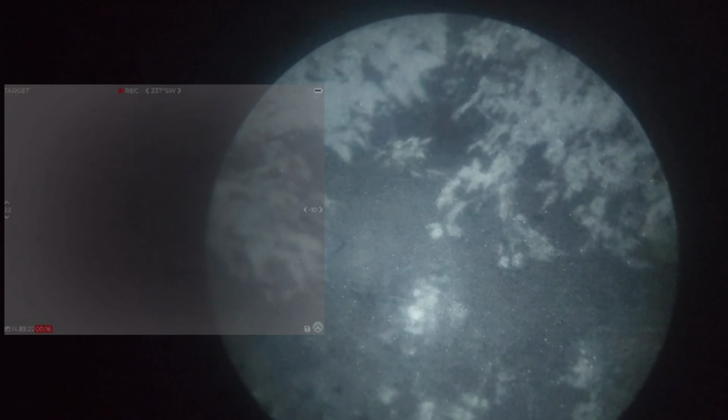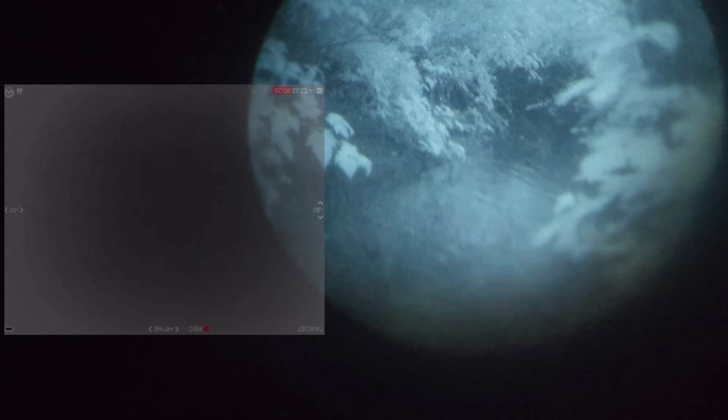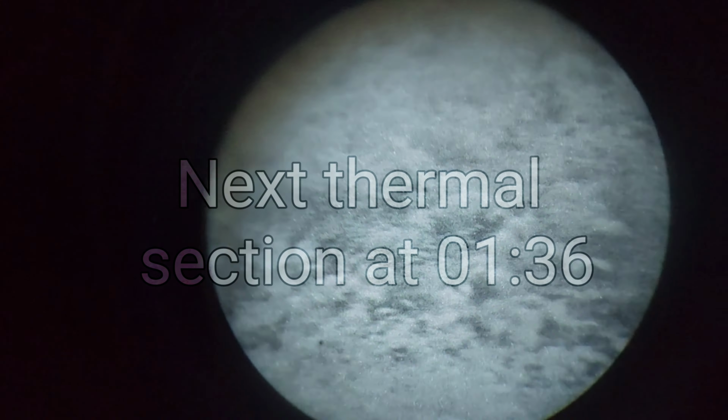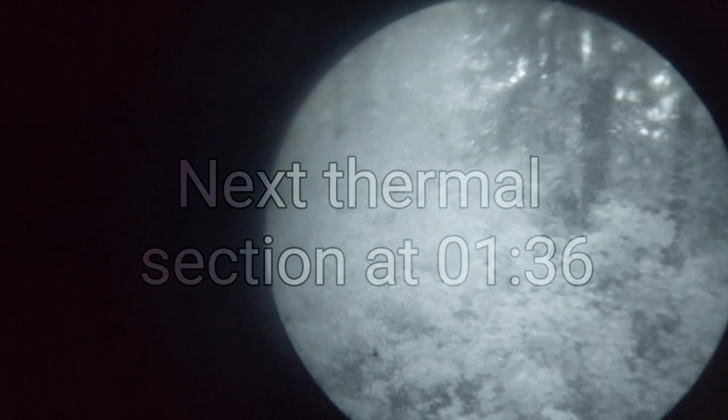That little annoying gray box you see there on your left is the thermal overlay from the Armasight Sidekick. As you can tell right now, you can't really make anything out, because I'm walking around in the middle of the woods at night, and it's been raining for a while, so everything is basically the same temperature all the way through until I get out to more open areas, which you'll see a little bit later on.